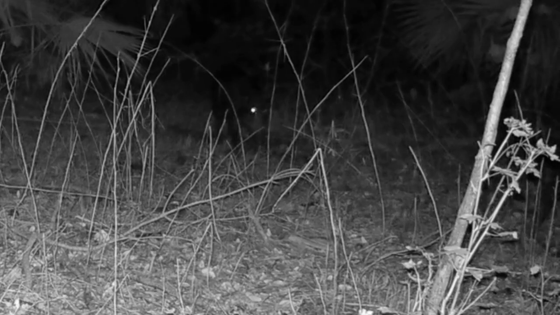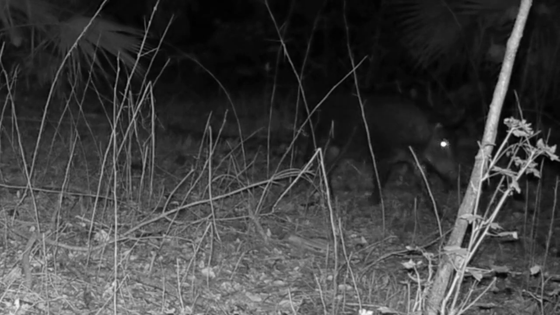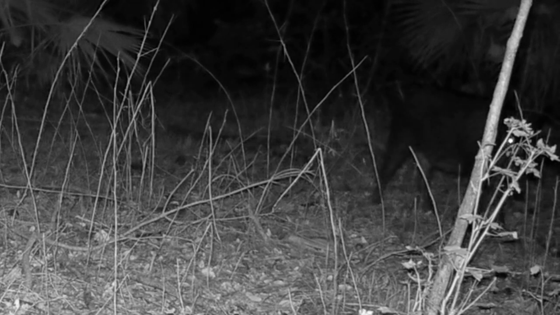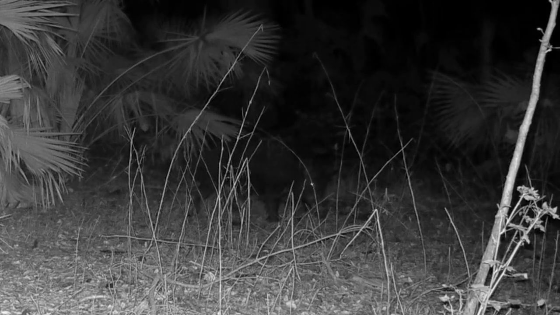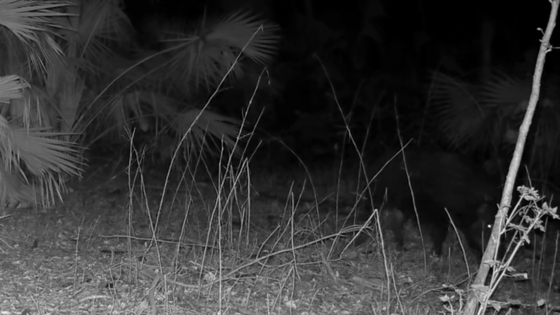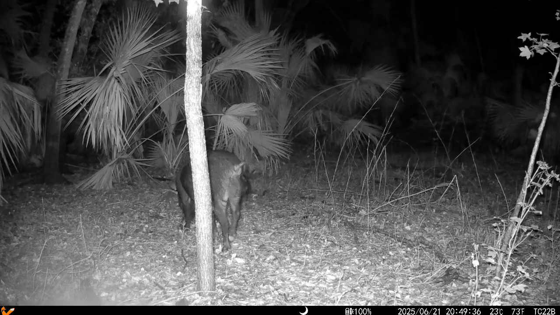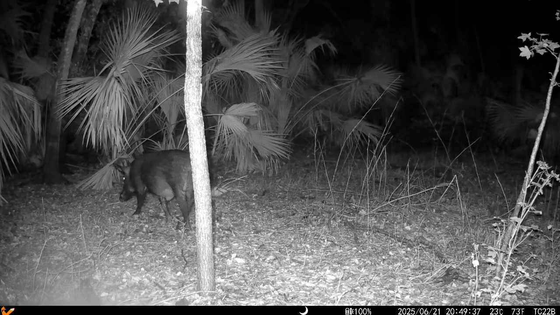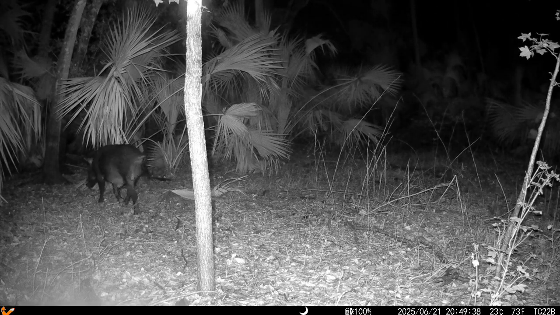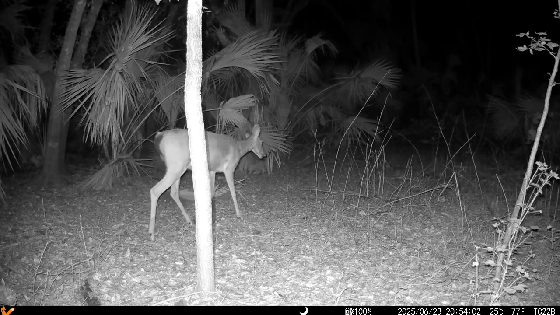Here's a couple of pigs walking by. They were just on the fringe of the camera, so I just kind of caught them a little bit. Not fully, but a little. And here's another one. Boy, those black ones are just so hard to see at night. Unless they're right in front of the camera, then the light lights them up pretty good. But they cruise through pretty fast. I had to slow these guys down pretty much all the time.